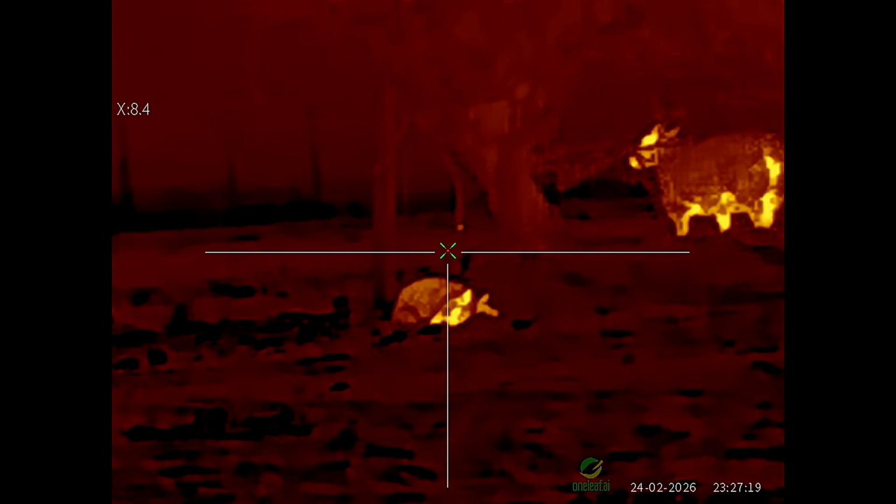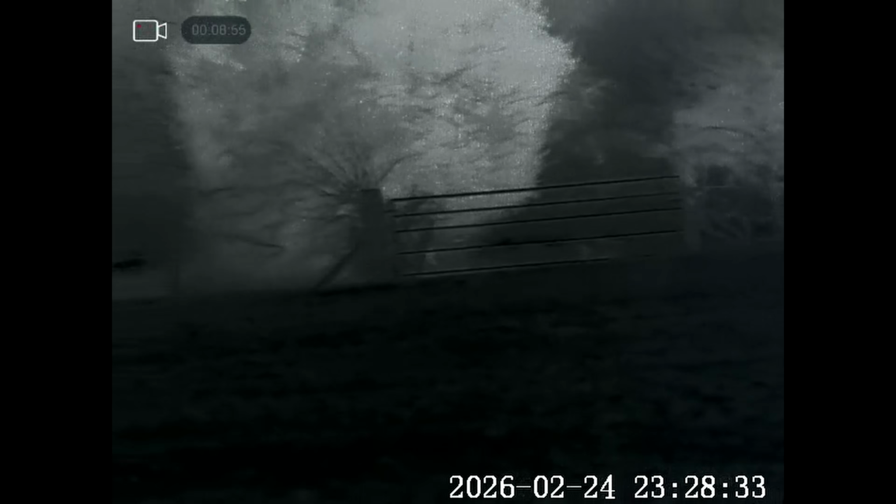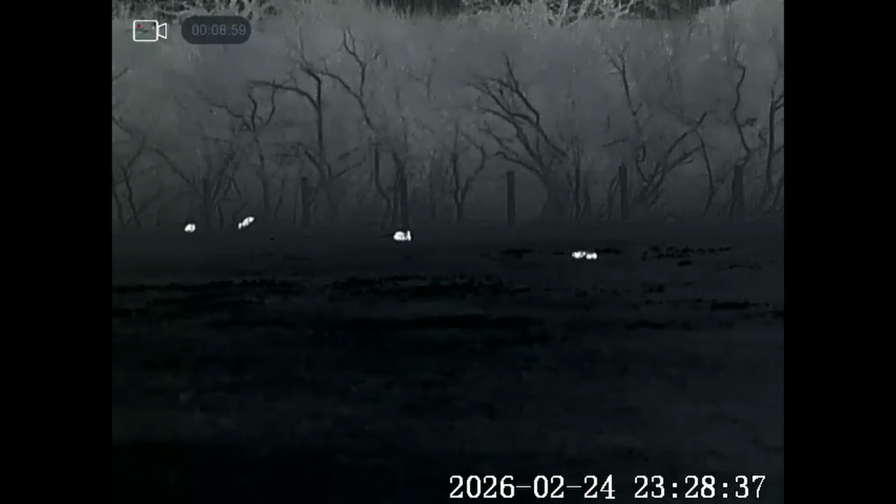Right, that was a perfect shot, and as you can see, the heat signature of the bullet where it's passed through on the tree behind, which is why you always have to be careful and make sure you've got a backstop. The fox was just lying by the fence line, and I think what I'll do now is make my way across and pick the two foxes up. I think that's job done.